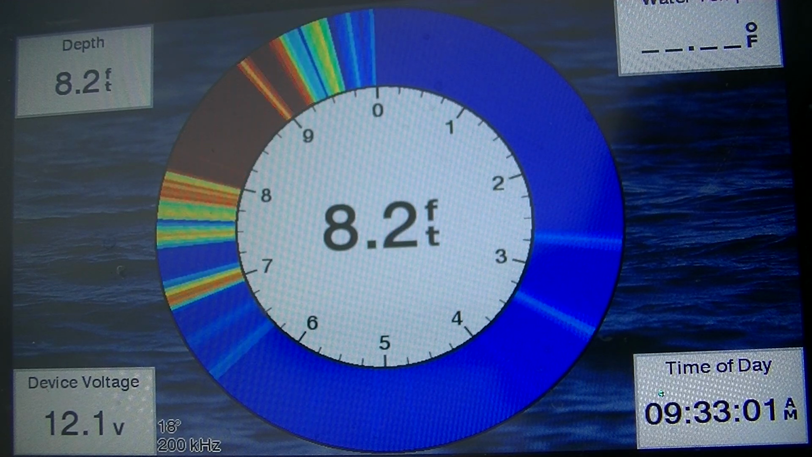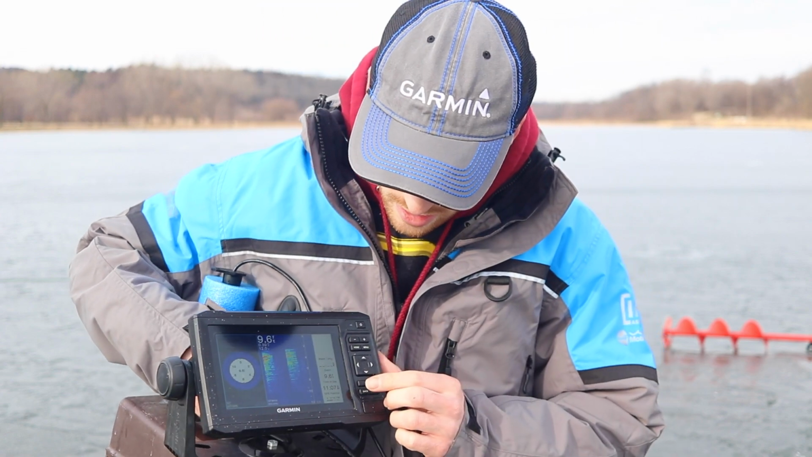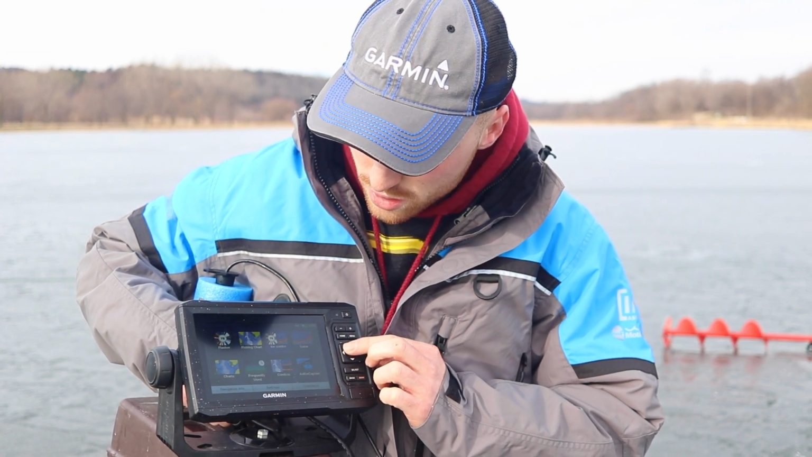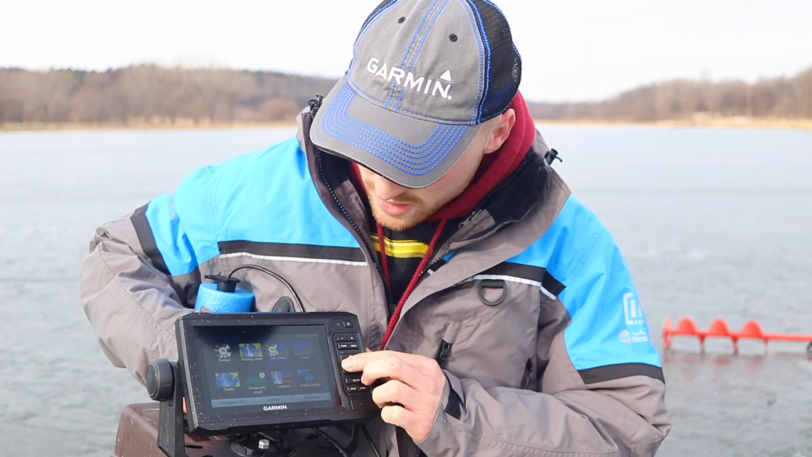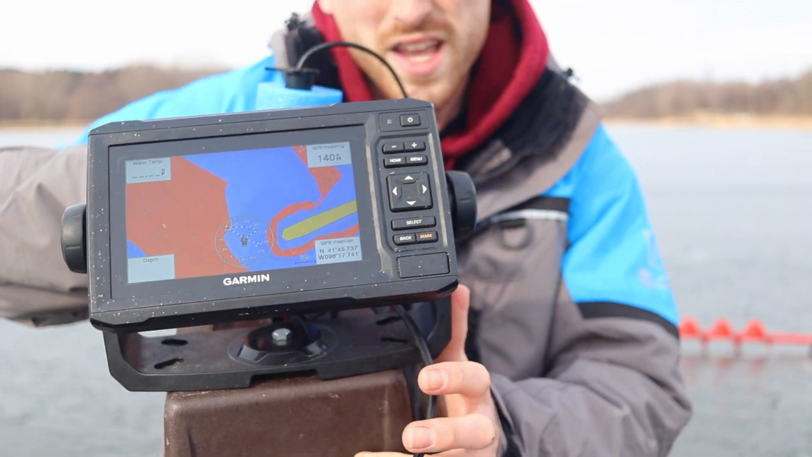Fish on. One other awesome feature with having a Garmin 63 CV with Echomap is Garmin bought Navionics, which means this particular unit has all Navionics charts built in. So if you go over to your fishing charts, it'll have exactly where you are on the lake.